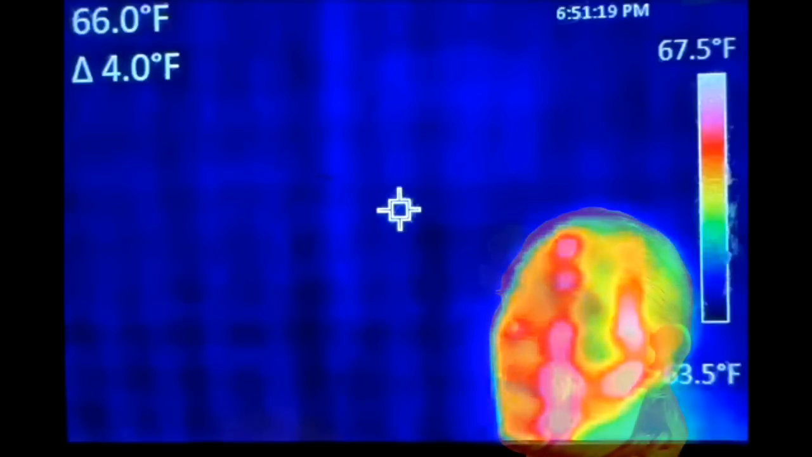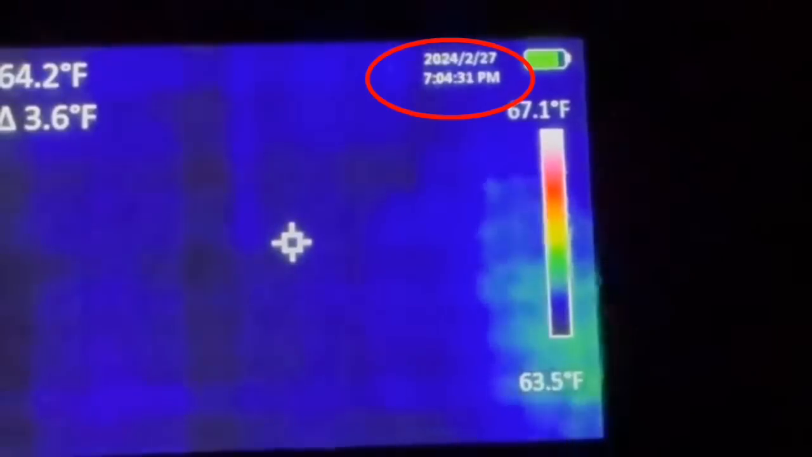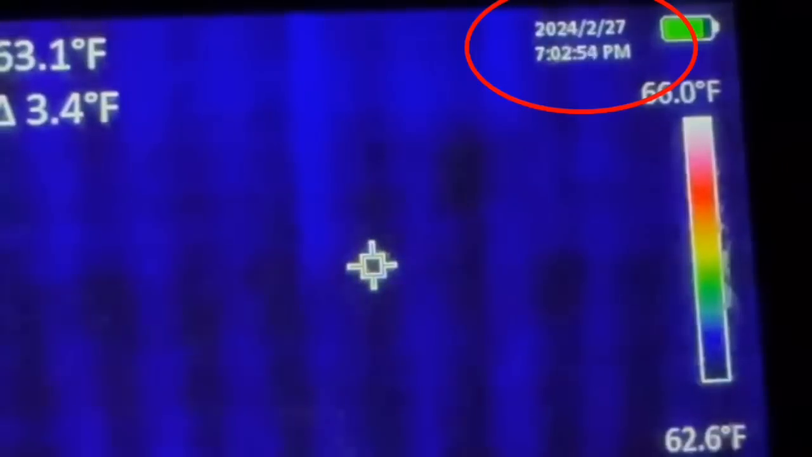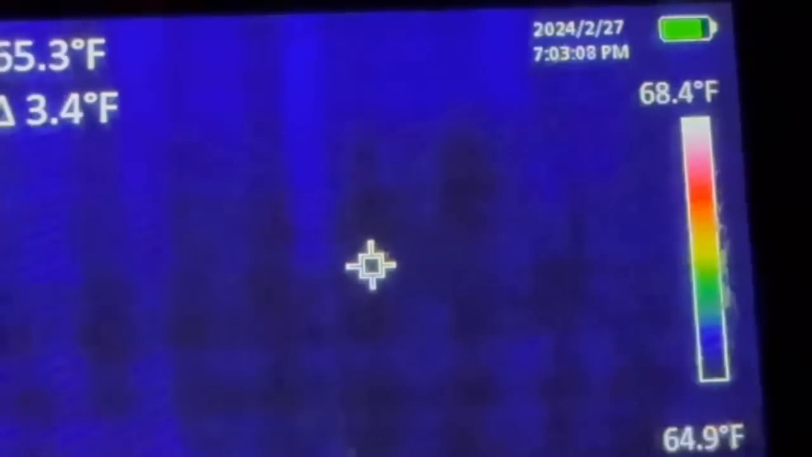Look at that. Wow. That's Dee. But Dee's asleep. How could this be possible? Well, look at this timeline. The heat vision says 7:04 p.m. Same date. Then there's a cut. And then when they go back to heat vision, look what time it is. 7:01. And then there's another cut. And then when it goes back to heat vision, 7:02. And this is in order shown through the video.